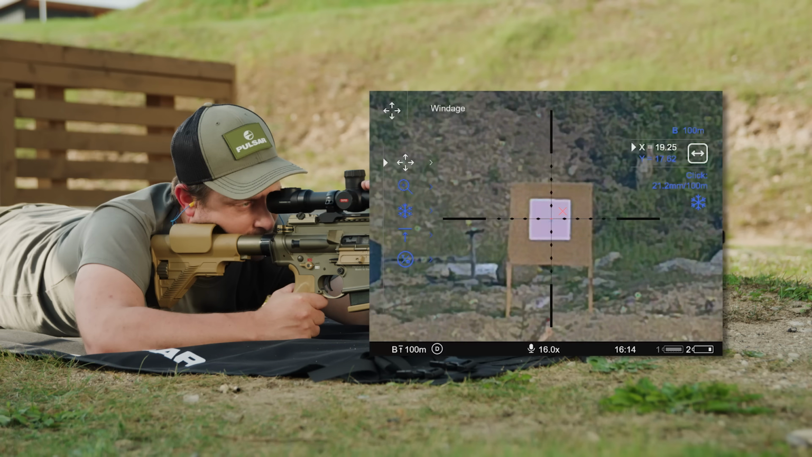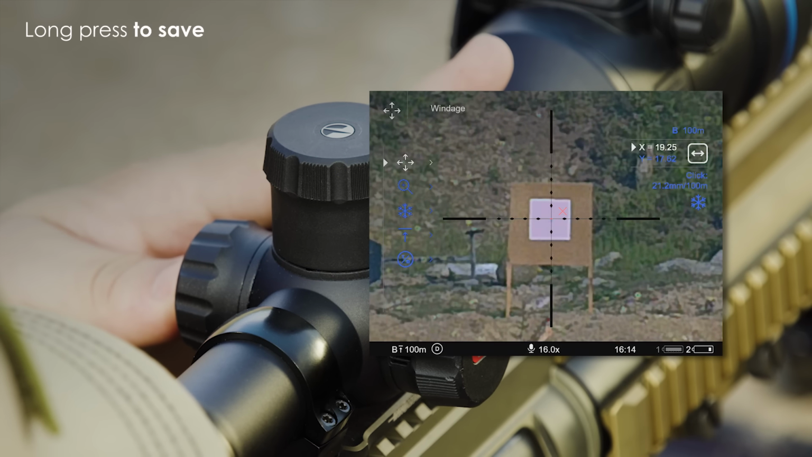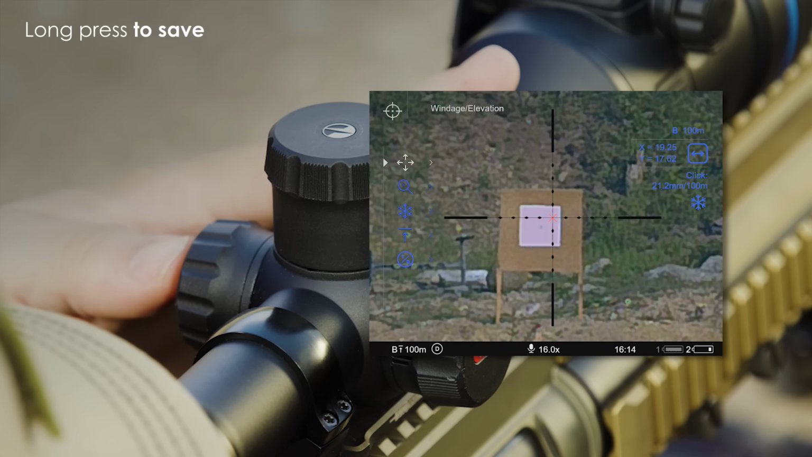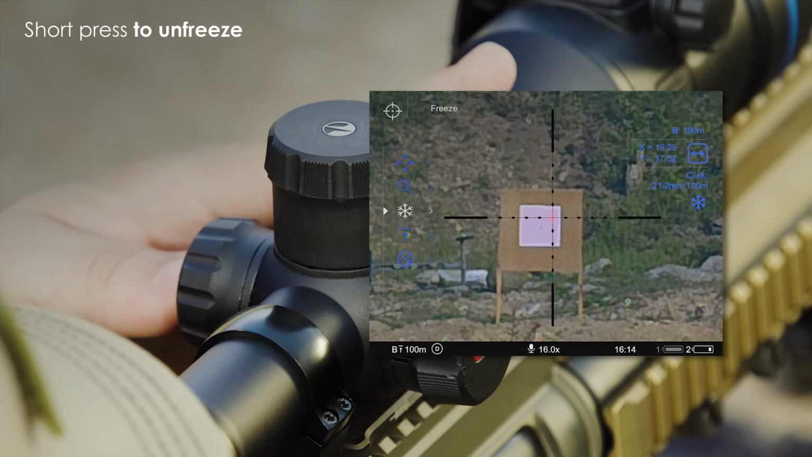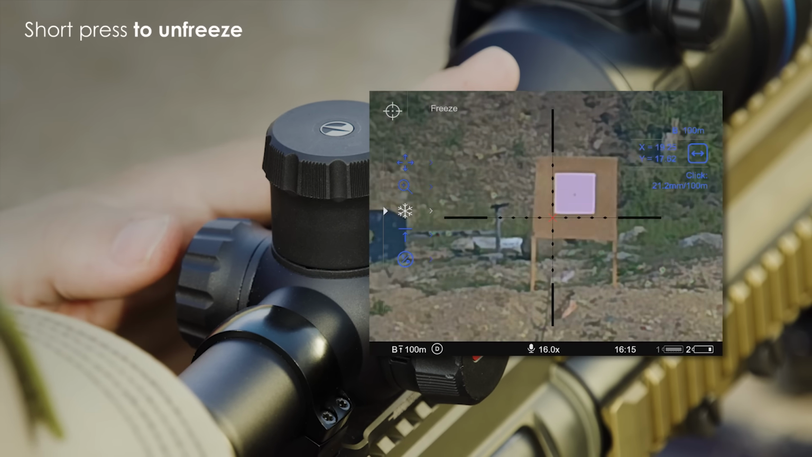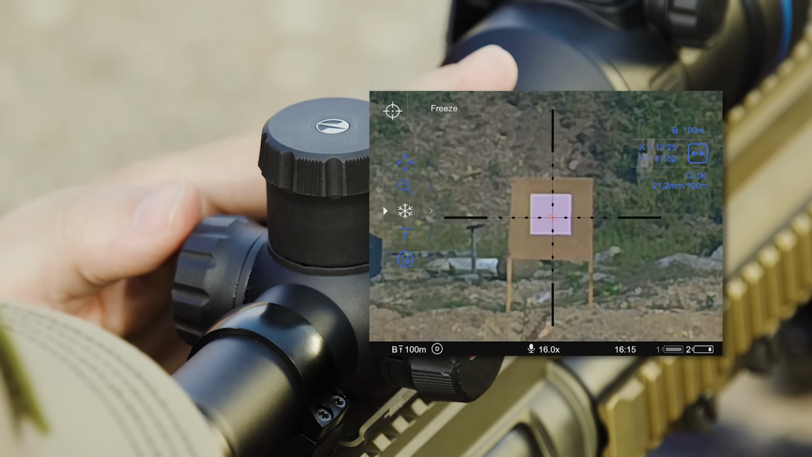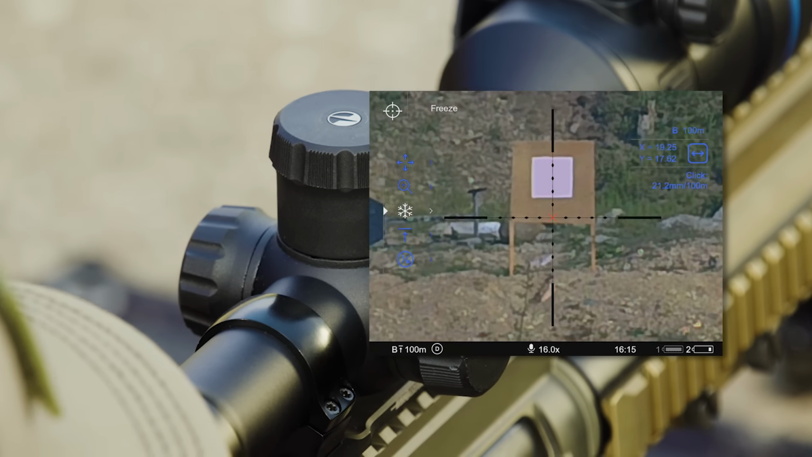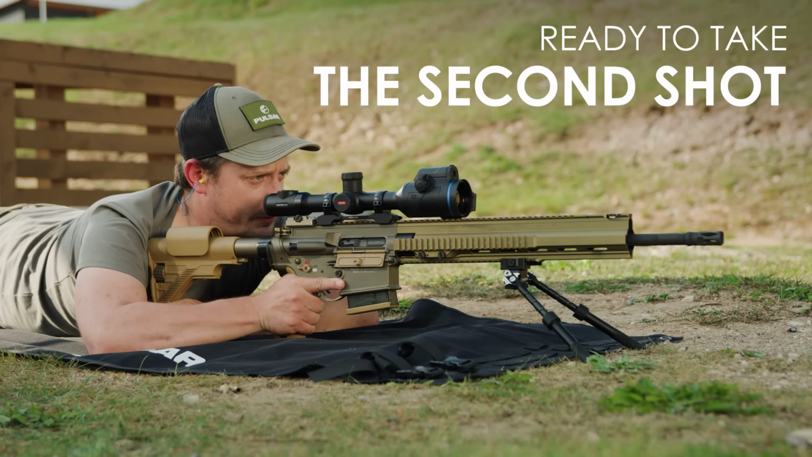About there. So to save that, we do a long press, and we go down to the freeze function again and short press to come back to the actual shooting. All right, so we're ready to take another shot to confirm if we're zeroed or not.